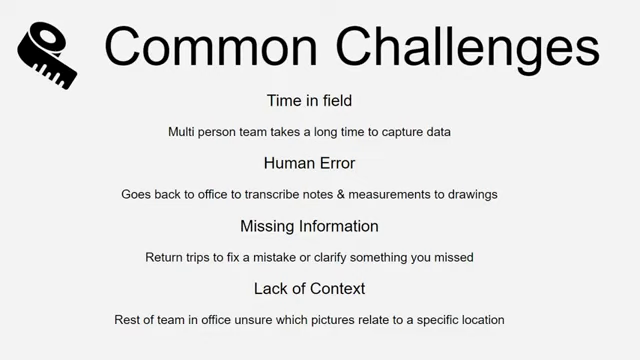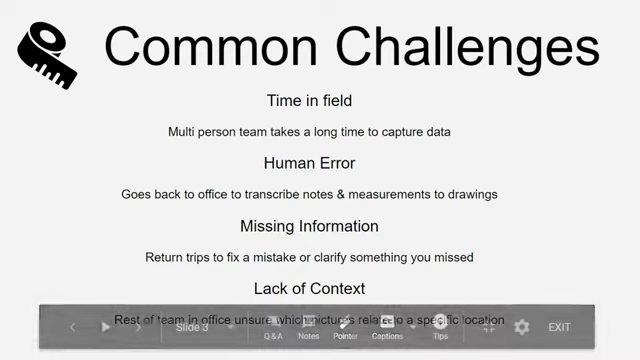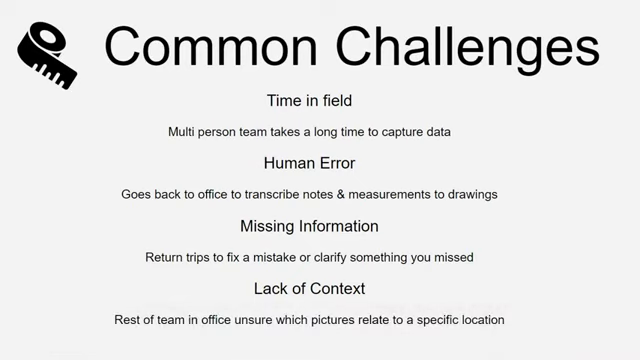So there are a lot of steps there, and small errors can accumulate. Other times, it's very common to have missing information. You get back to the office, you realize, oh, we missed something. Let's go back and take another picture, take some more measurements. You get back to the office, someone's like, hey, what about this? I missed it again. So that's very common.